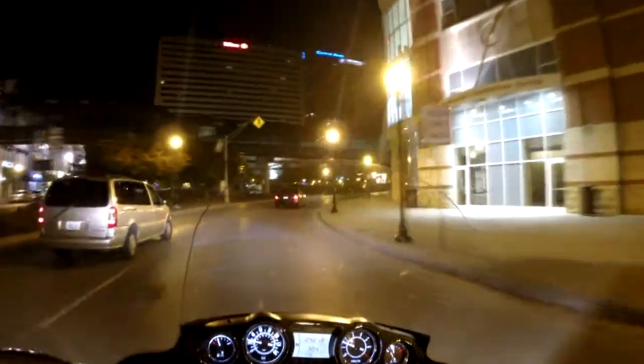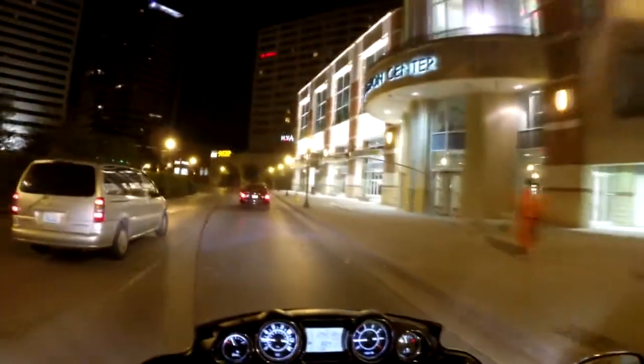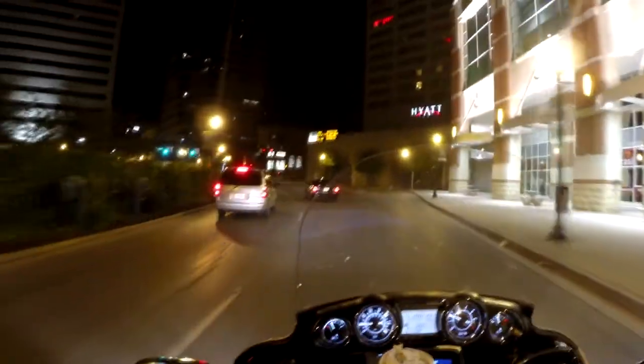And this one, the two lower side fairings, has vents that you can close to help block off even more wind. I usually keep them open when it's warm outside, but on rides like this, when it's a little cool out, it's nice to be able to close those off and block off just a little bit more wind.